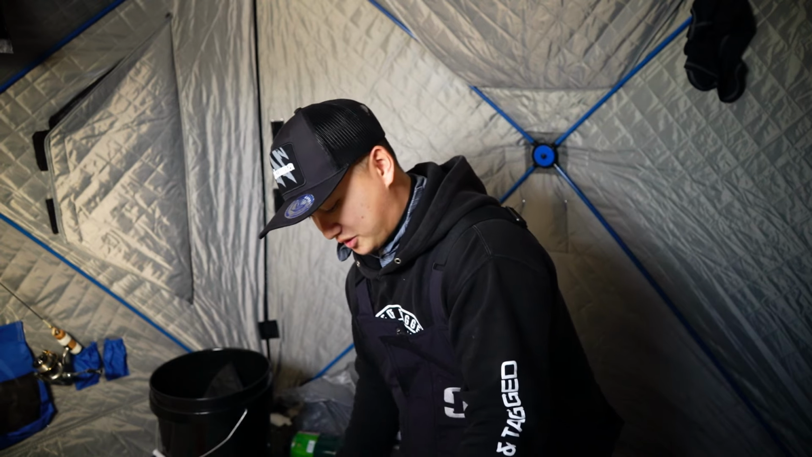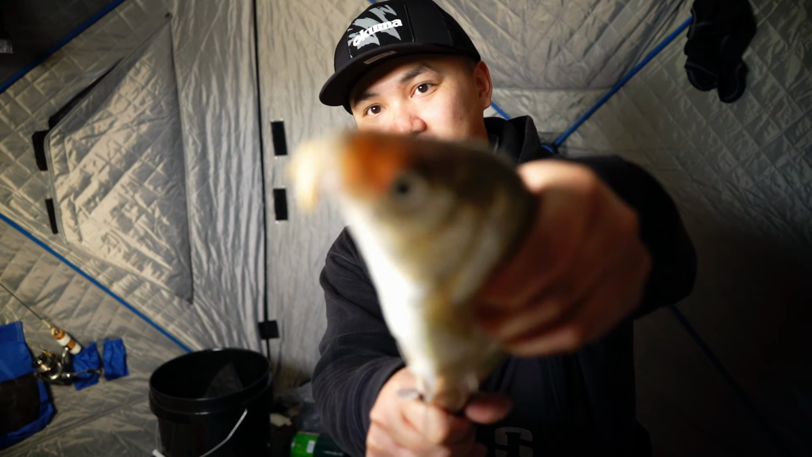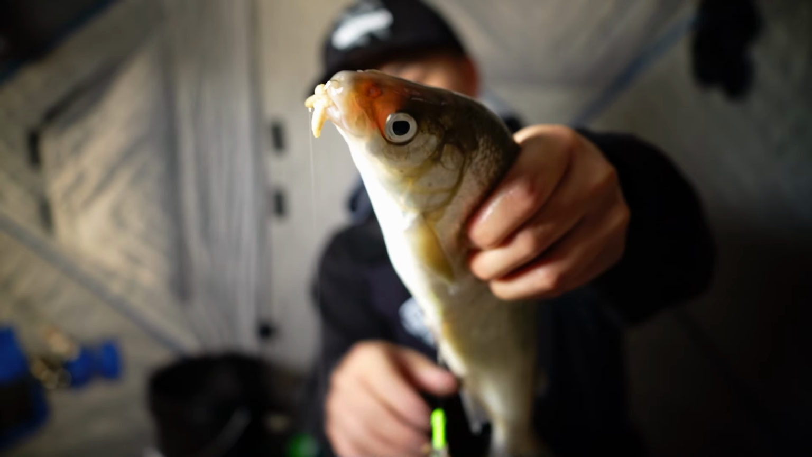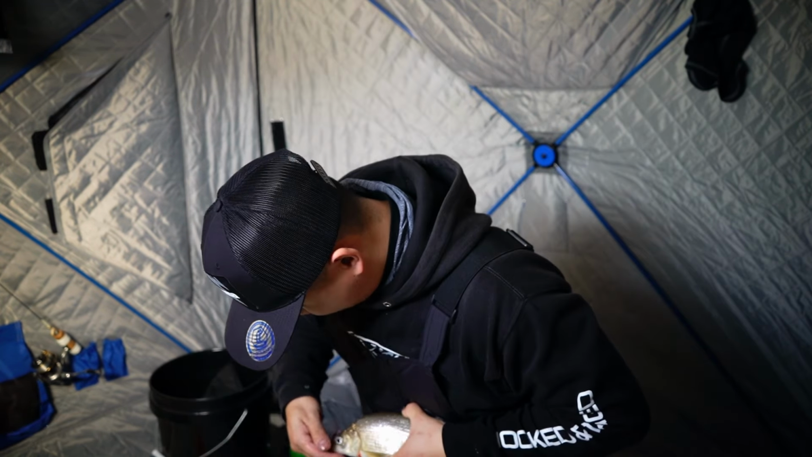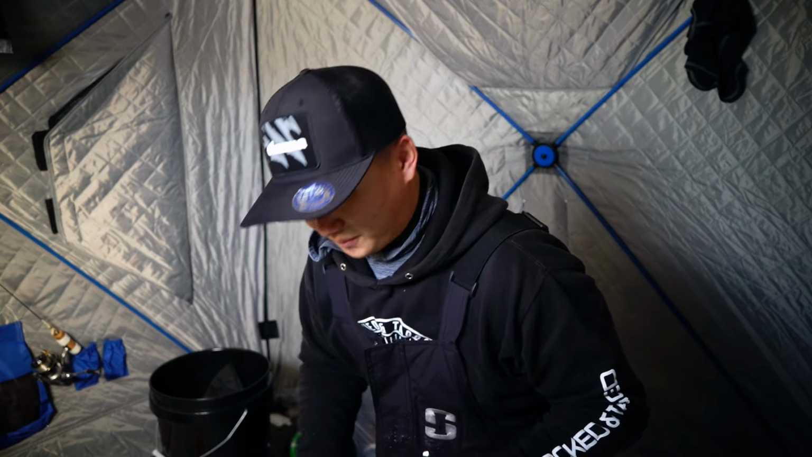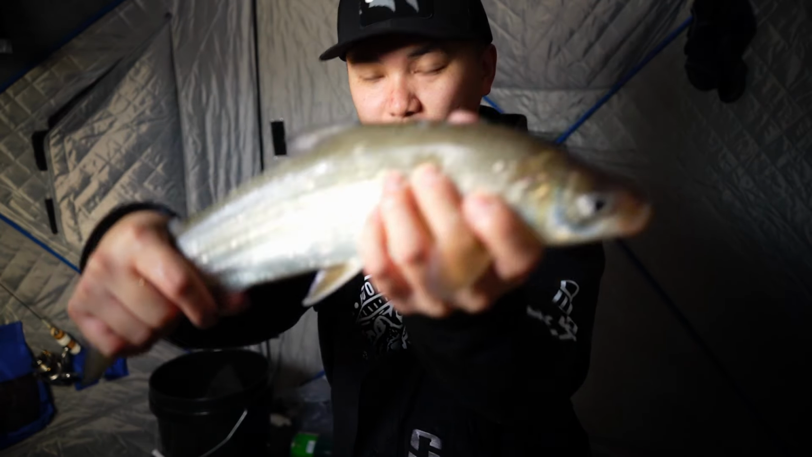Oh, I don't want them to start moving. They move like crazy. Just like that. On the drop shot, the jig and wrap. We're gonna go ahead and release this guy because we still want to fish. Relax, relax. There you go. So, nice little guy. He's gonna go back right in the hole. See ya.